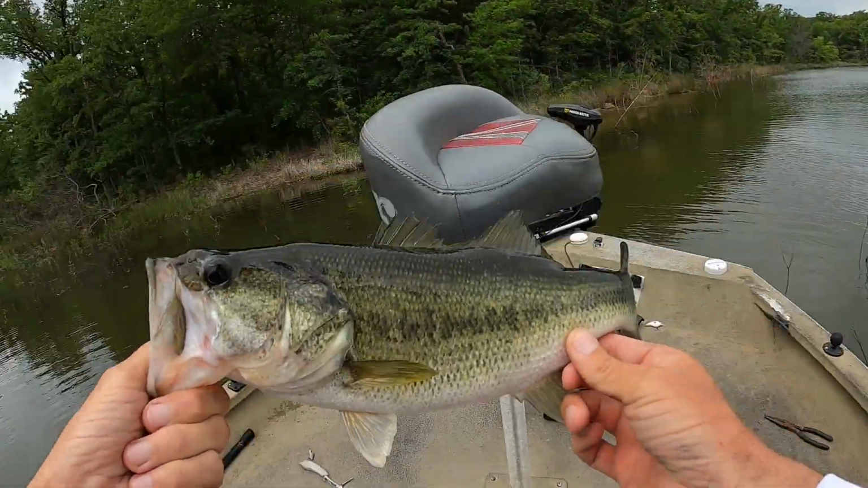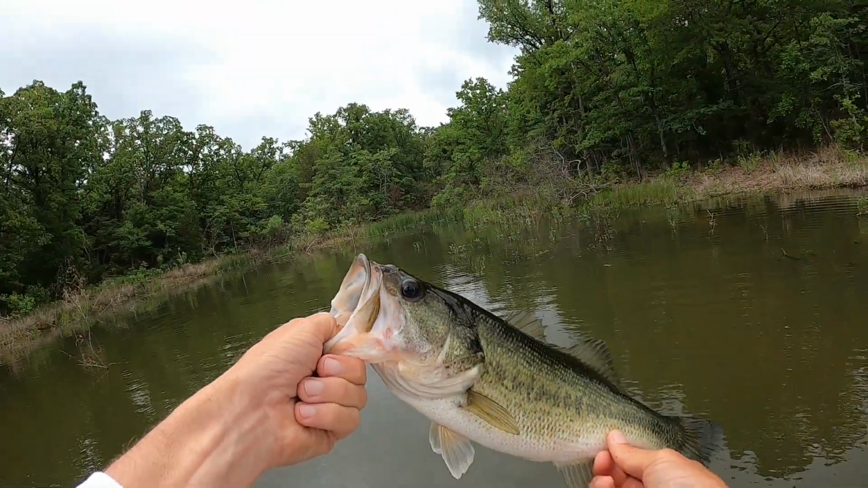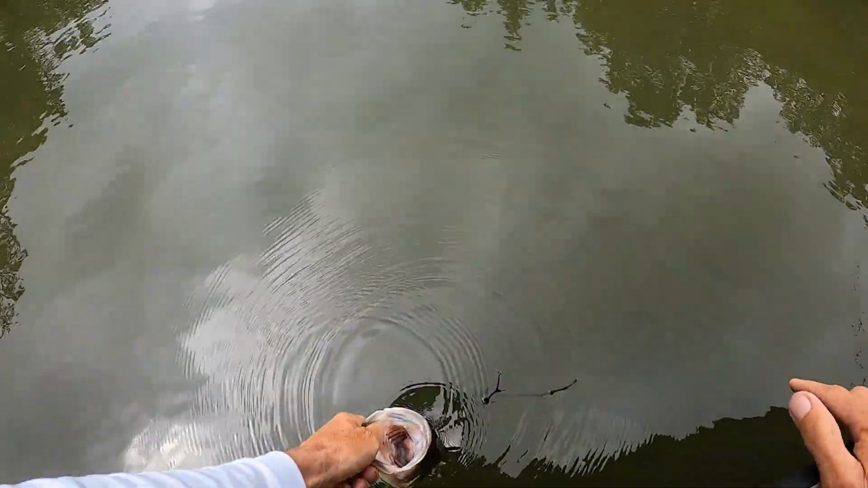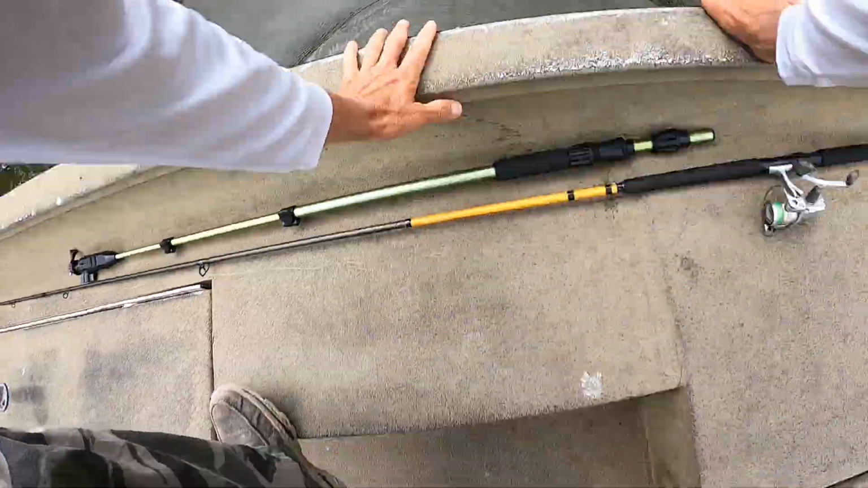That was fun on that little ultralight and that 6-pound line. Let's get him back down in there. There you go.